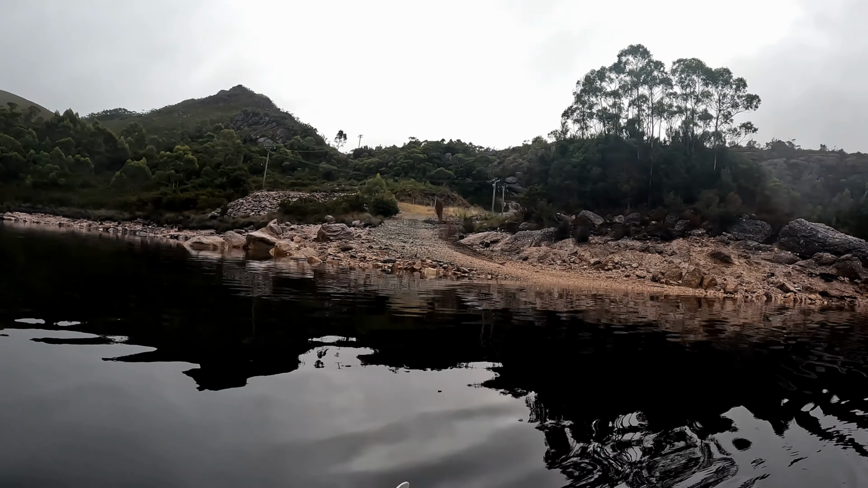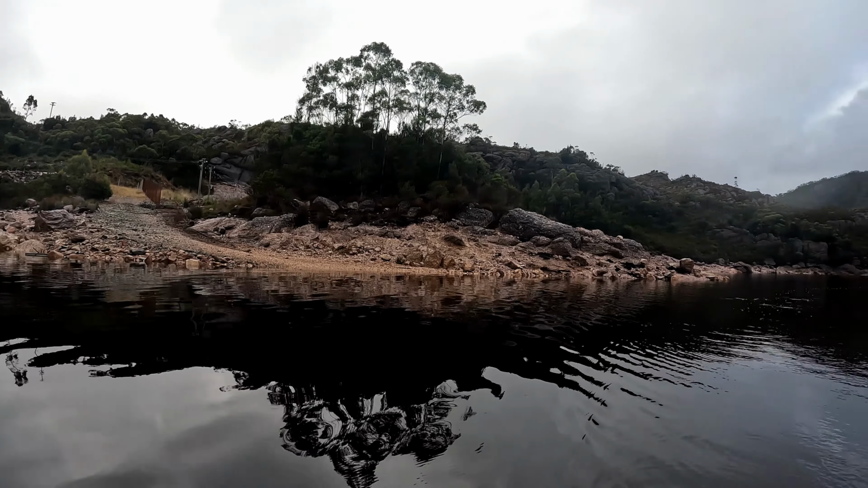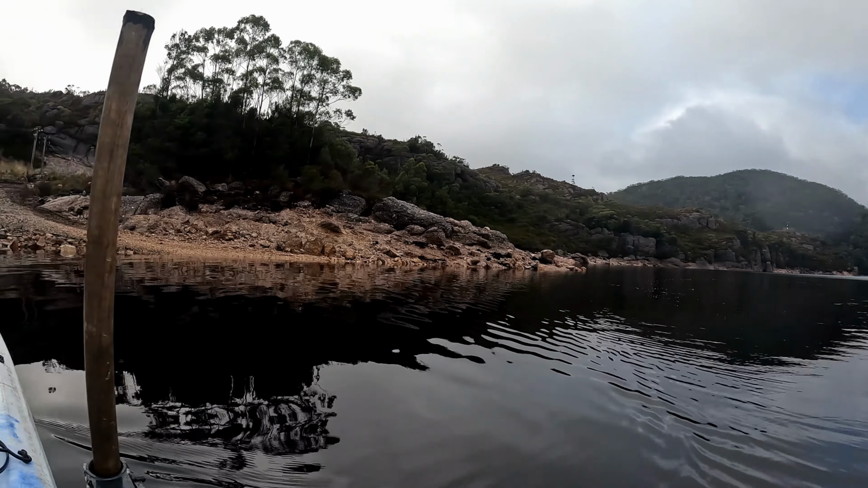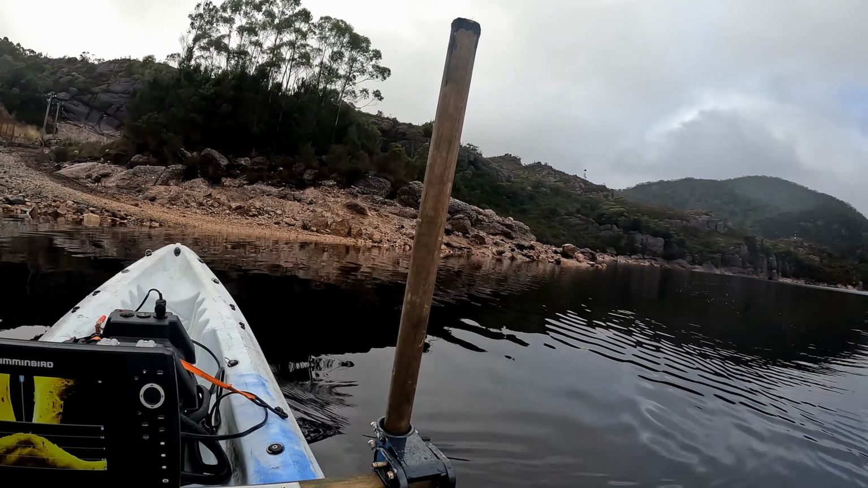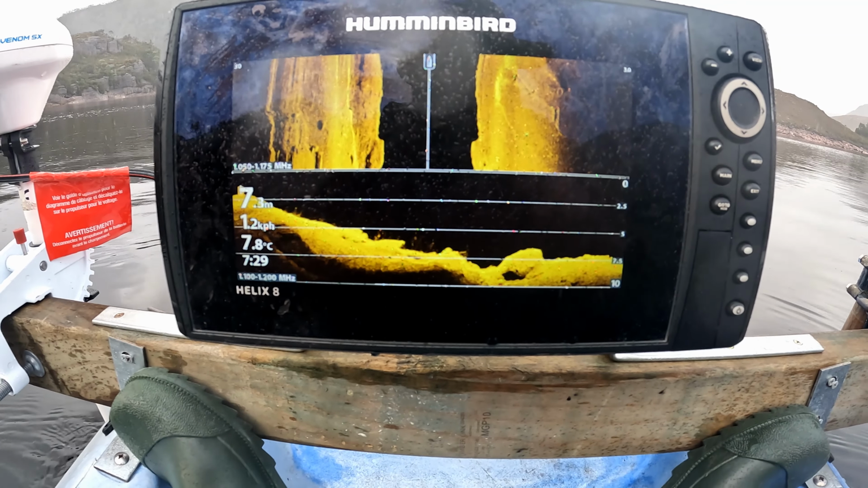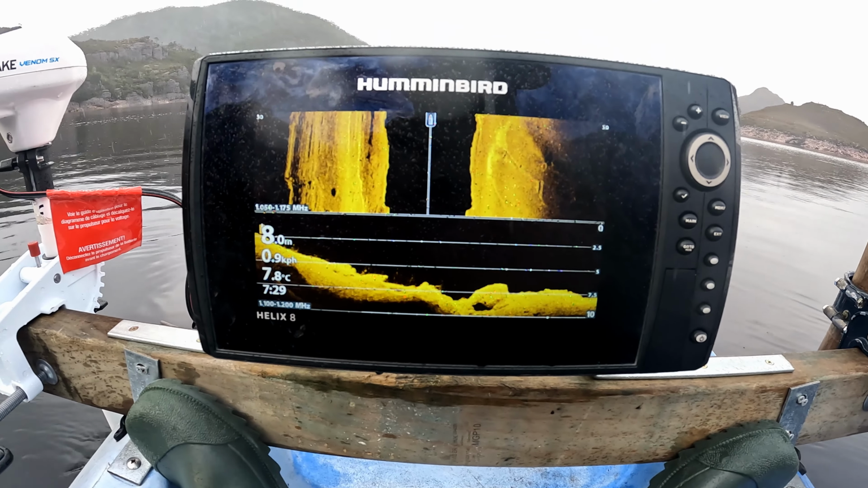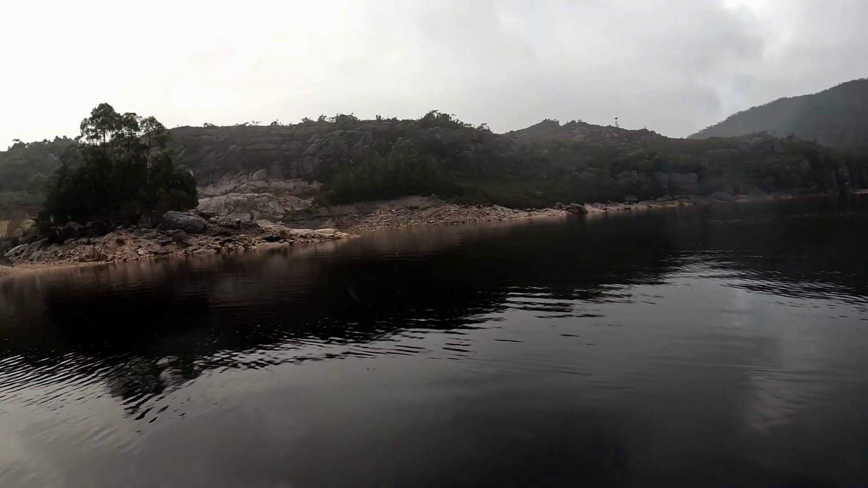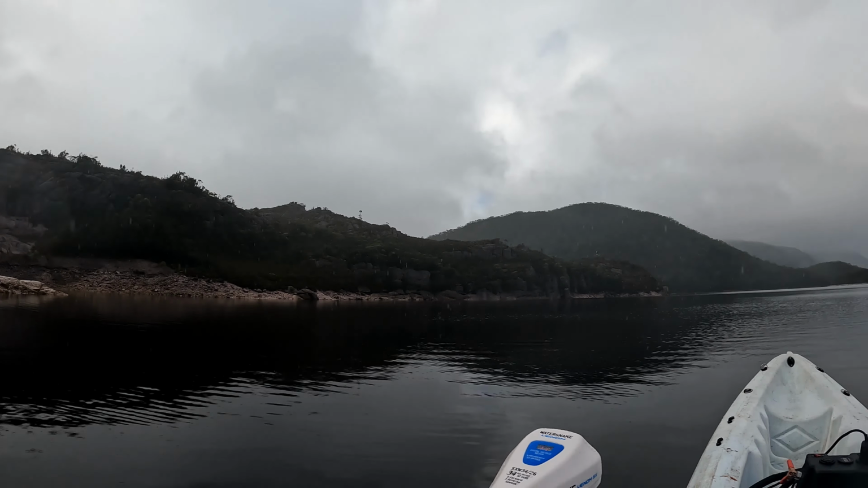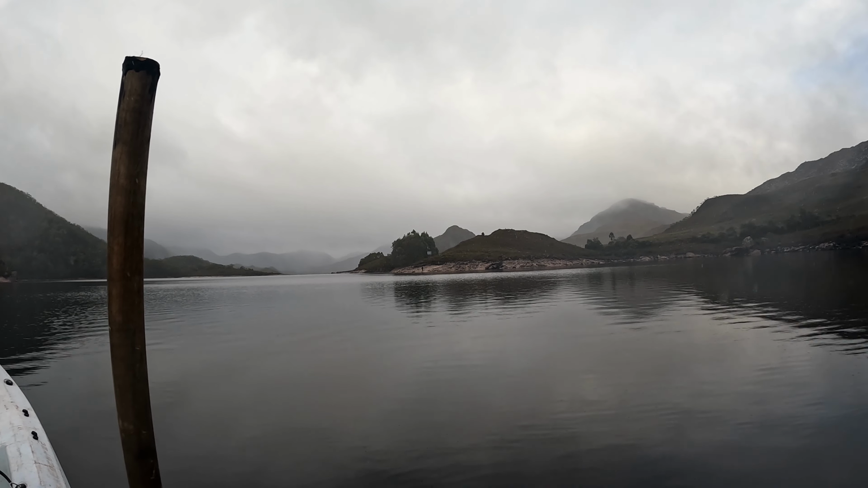We're just at the second little boat ramp. Looks pretty clear, but it does drop off pretty deep. So it goes down to 8 meters real quick. So we'll just follow the ramp out just to make sure. Alright, sitting at 7 meters. There's a big rock down there, but definitely not a shape of a car. So I'm pretty happy that we've cleared both those areas now. We'll head back to the main boat ramp and on to the next spot.